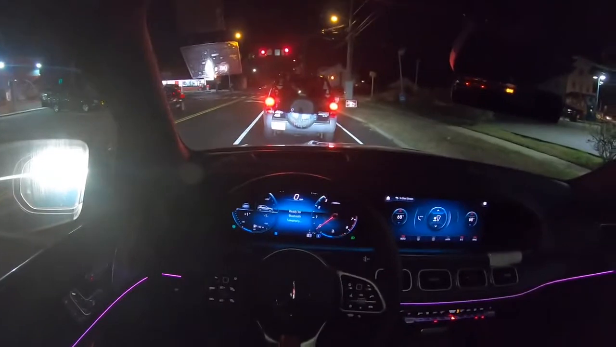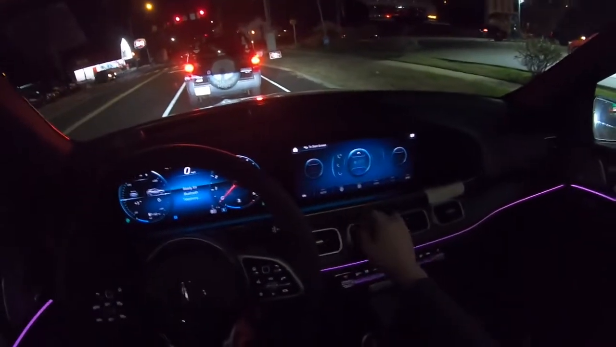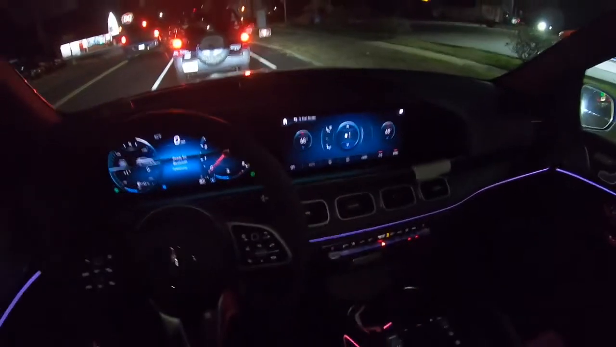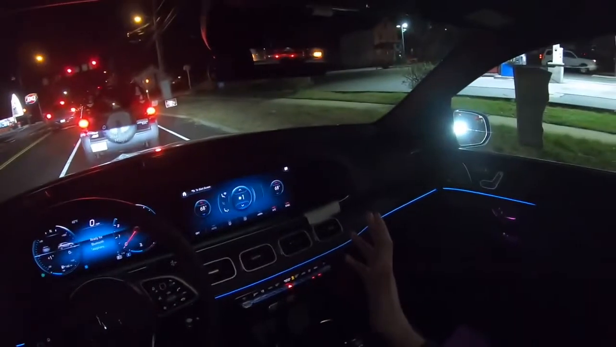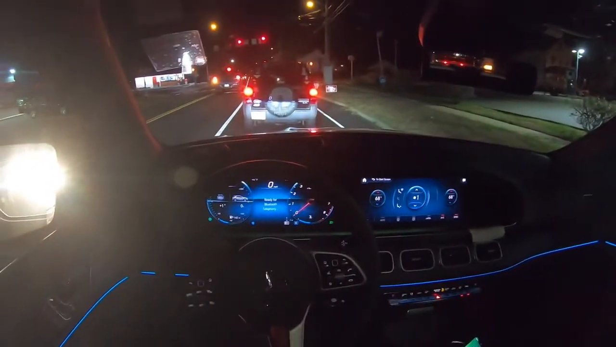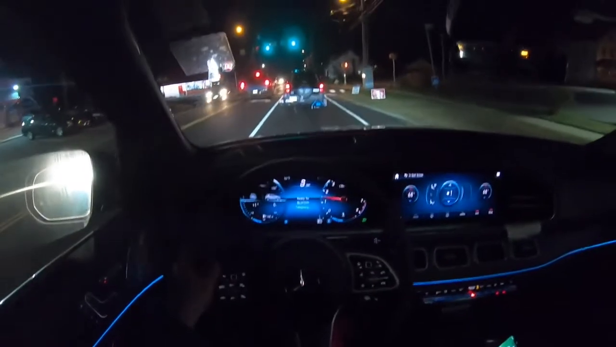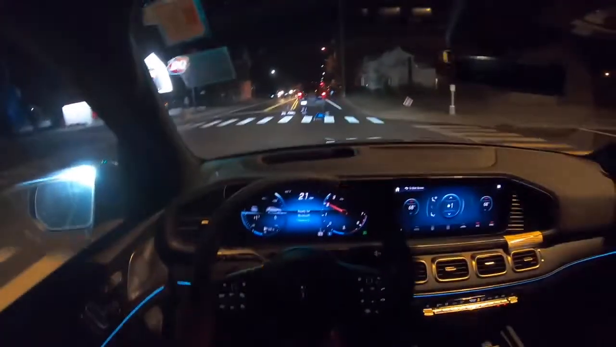It does have the engine shut off. Basically, it turns off when it comes to a complete stop. Let's go ahead and turn on the climate controls. We don't want it to be auto. There we go. And overall, guys, very quiet in here. I hear nothing from the outside. The engine shut off is nice, smooth, and the SUV turns back on very, very quick.